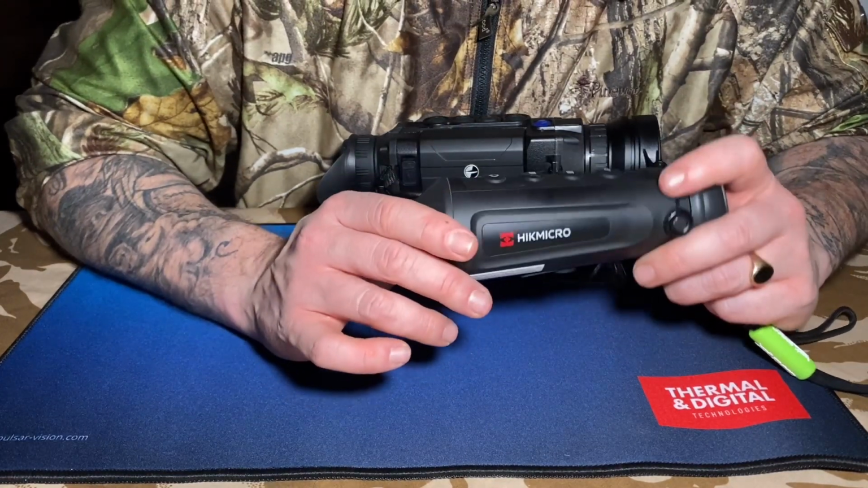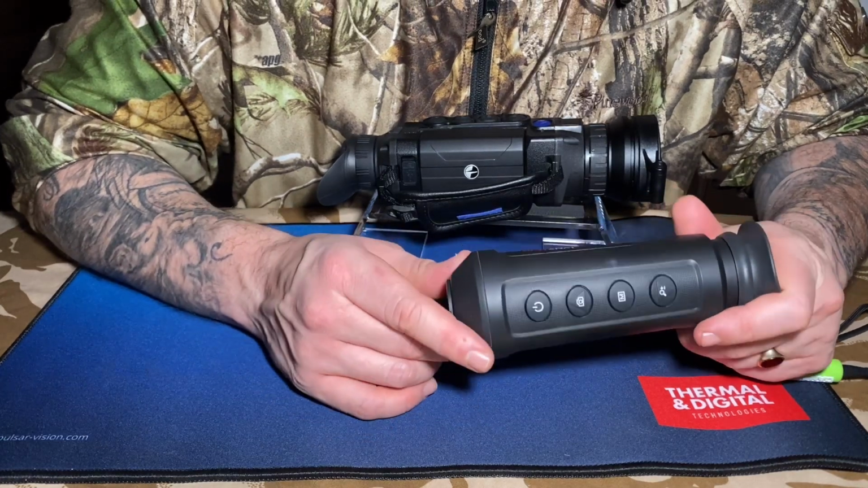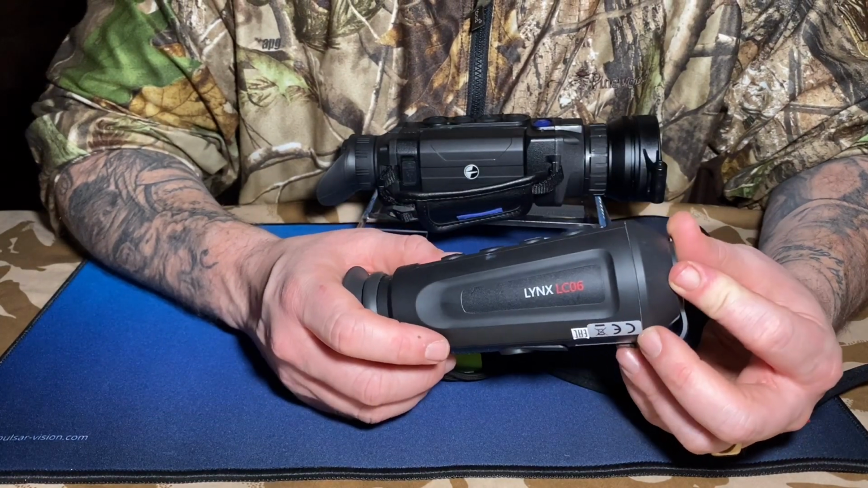Cons of this one, distance, that's all, but it's not really a con. It doesn't sell itself to be a deer stalking unit. This is out there for the air gunners. That's what it's for, and it does the job. But if you want distance, that's what it is.